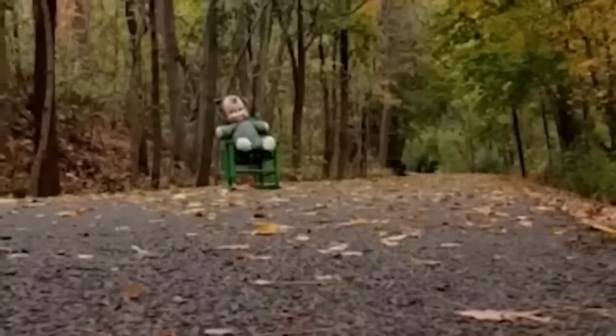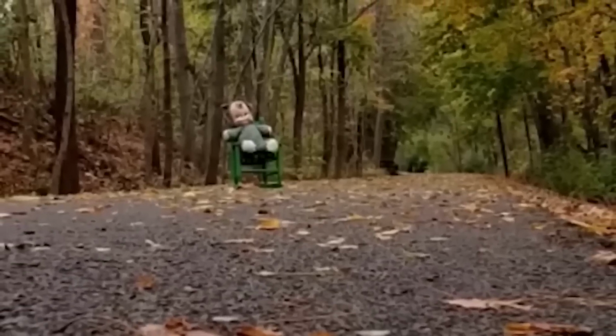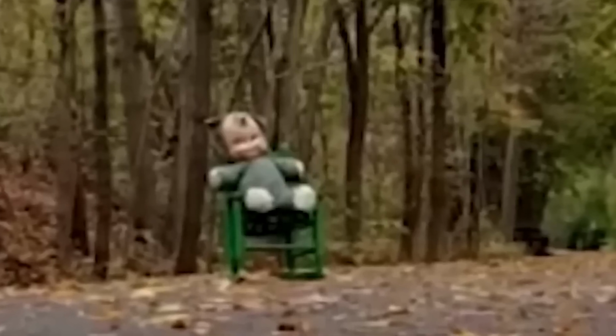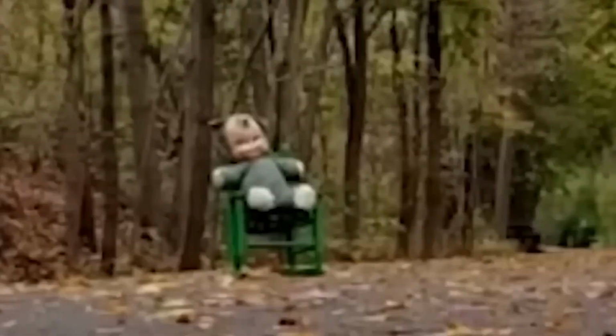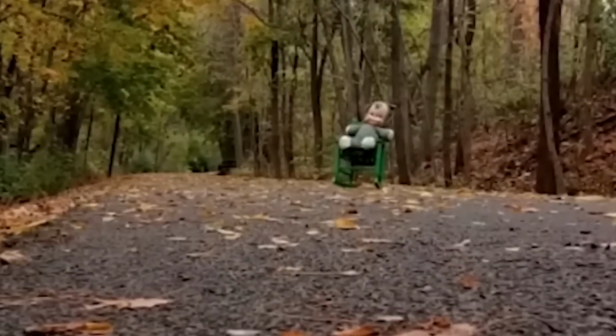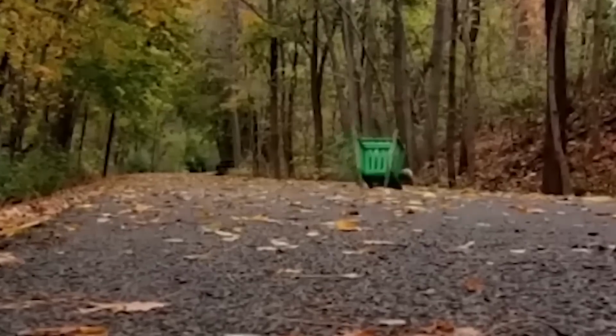This doll is believed to be haunted, supposedly containing an evil spirit, at least according to the video's description. The doll was placed early in the morning on a green chair in the middle of a forest park. A trail camera was set up in front of it to record everything in real time. That morning, there was no wind to disturb the fallen leaves. Everything seems eerily still and frozen in time.